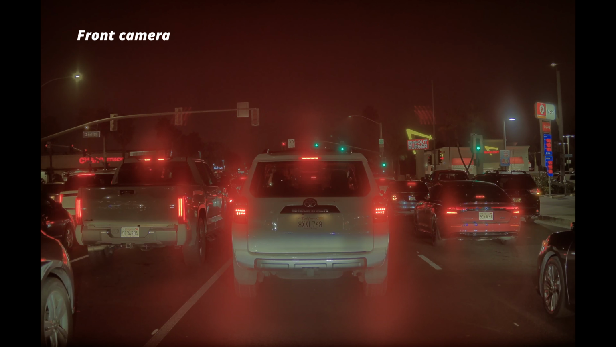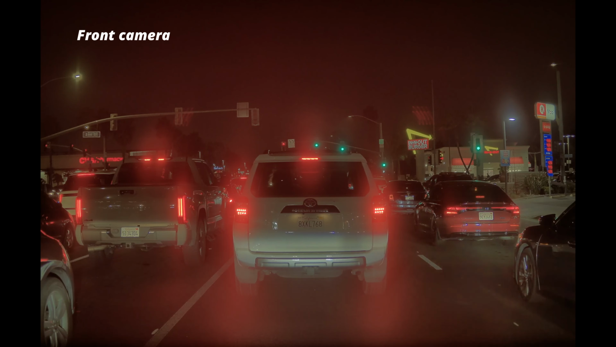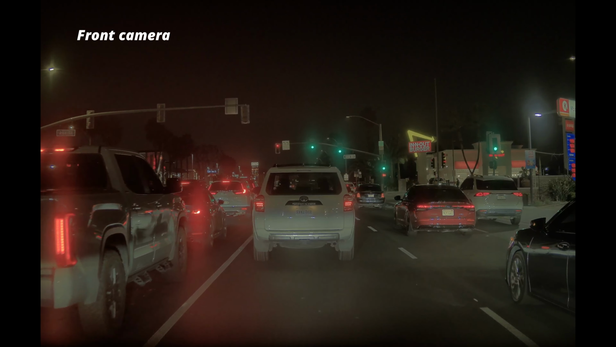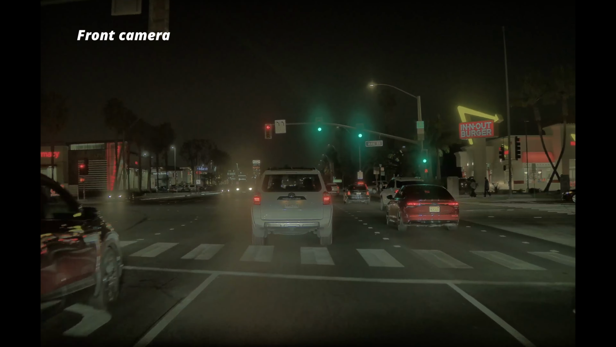So, one evening, I was at this extremely busy intersection on the Pacific Coast Highway. My light had turned green, and as FSD was heading toward the intersection, it started slowing down even though the light was still green. I thought it was making a mistake, and I was about to press the accelerator to keep going when this appeared right in front of me.